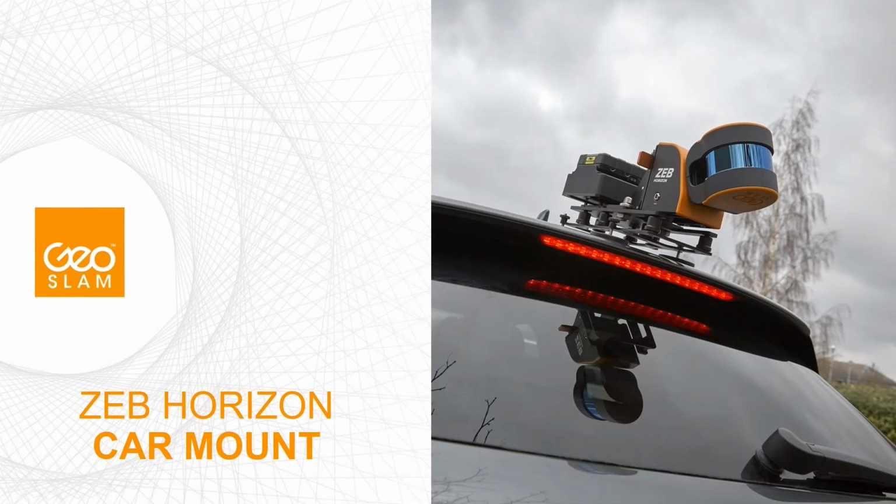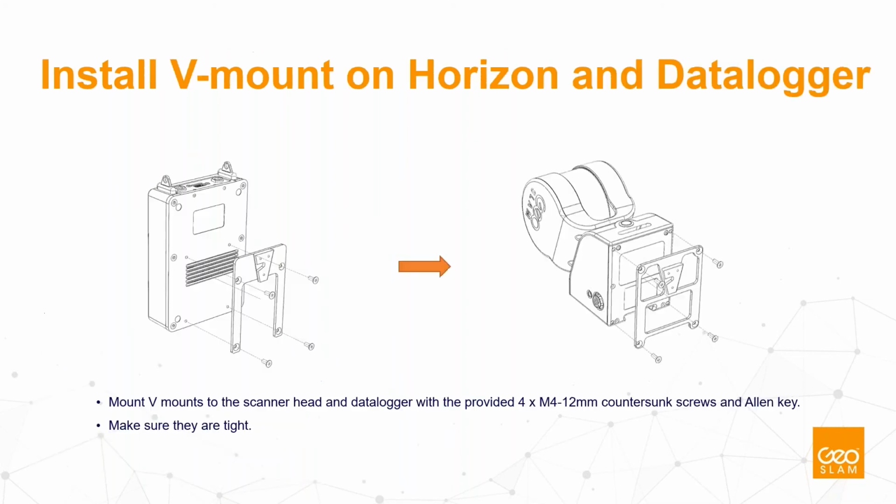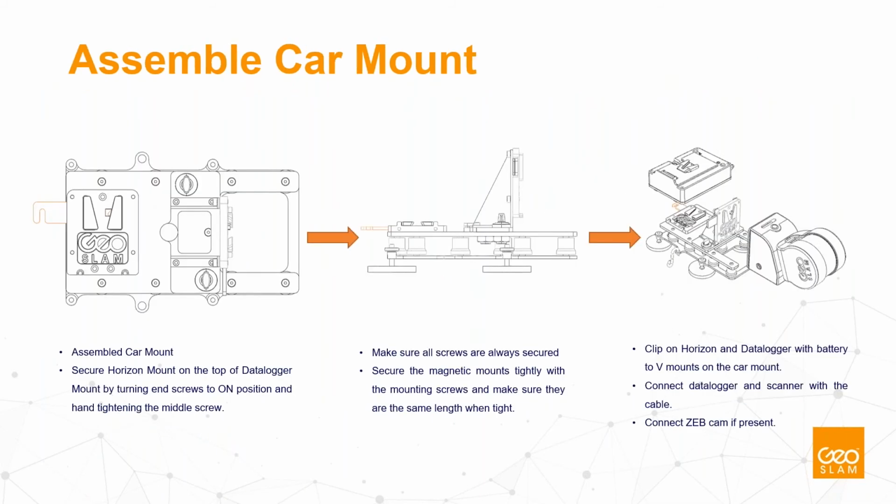Very recently, in a development from the last couple of weeks, we also introduced a car mount and did some tests with it. We used again the same click-and-go technology using a B mount, so that you can simply click your Horizon on. Our development engineers created a magnet mount with screws where you can simply click on the Horizon. So these are some engineering pictures of how you do that.